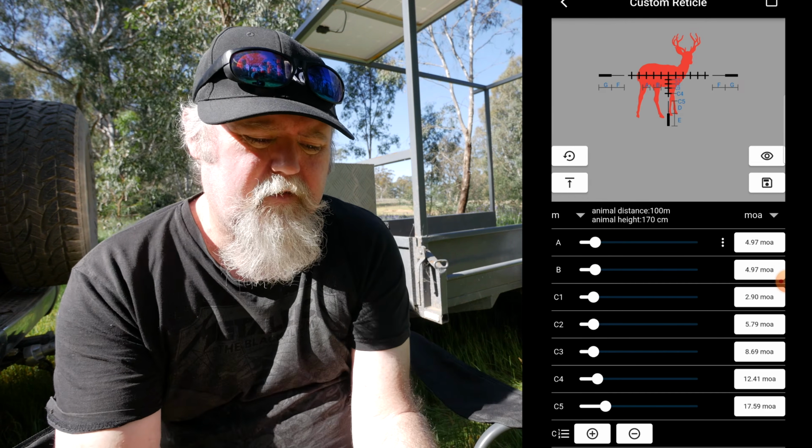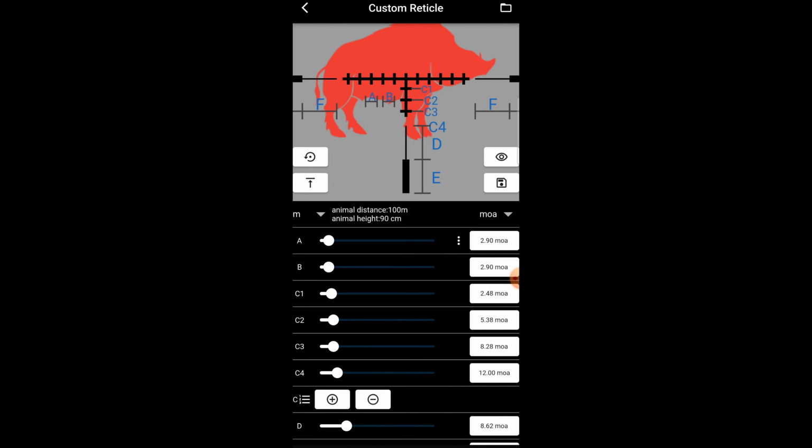So what I've done, for instance, I use this on a PCP air rifle, I use it on a 17 HMR, and I use it on a 223. If I was using this all the time on, say, the 22, but I have been using it on the .22 air rifle, what I did was I got my ballistic data, and you put in what distance everything's set and the BC of your pellet and what speed, and you work out your holdovers. And then through the app, you make your own holdovers.